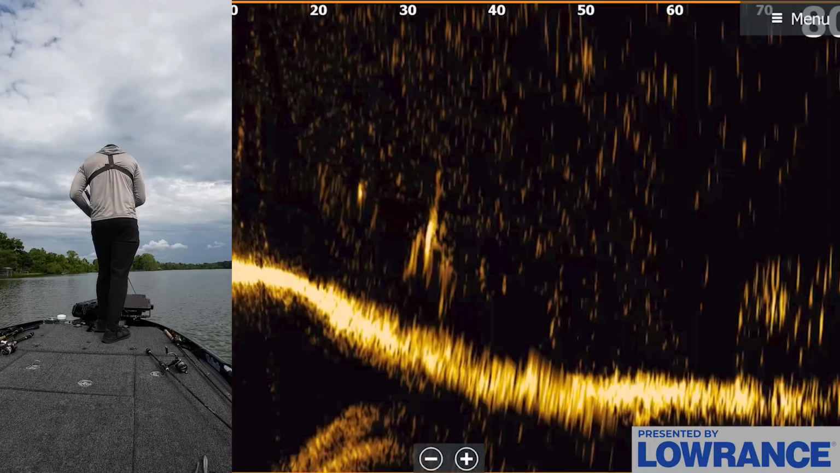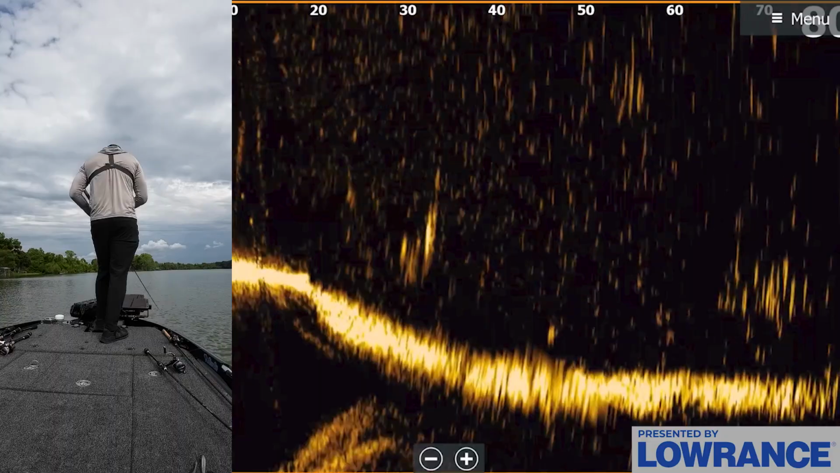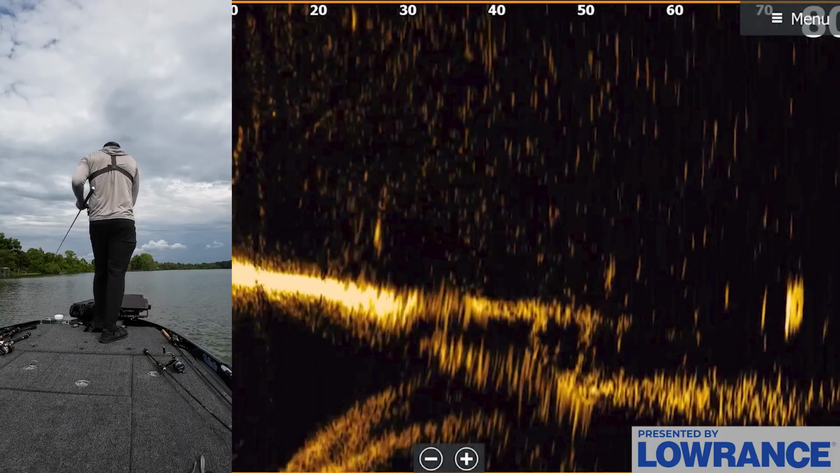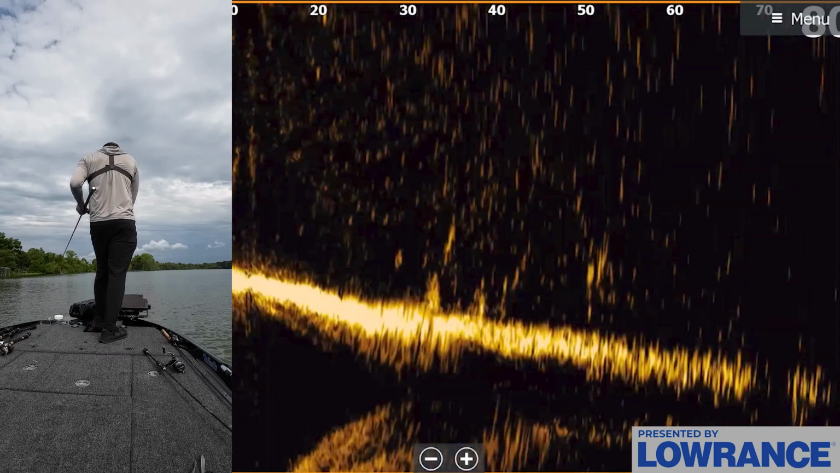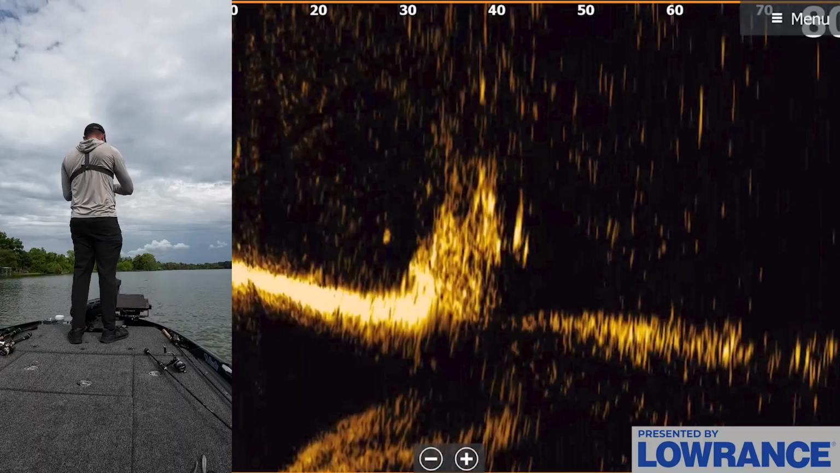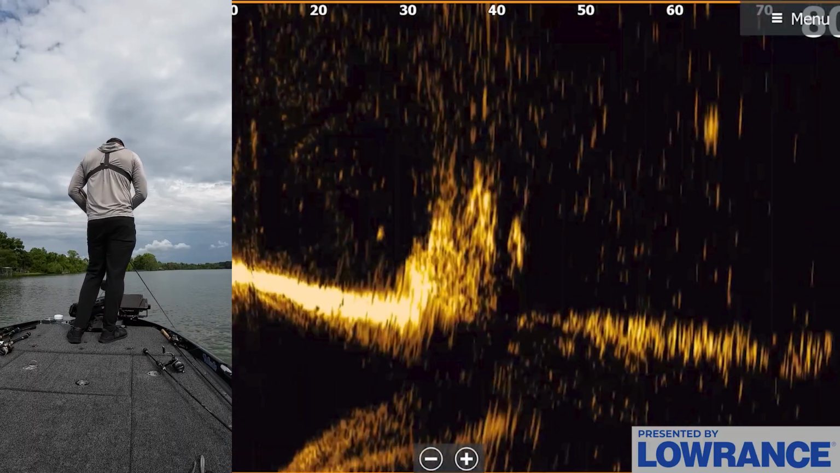He's on it. He's looking at it. Come on. No, he didn't want it. Okay. Well, there's another brush pile over here. I can do the same trick on these. See if these guys come and eat it.